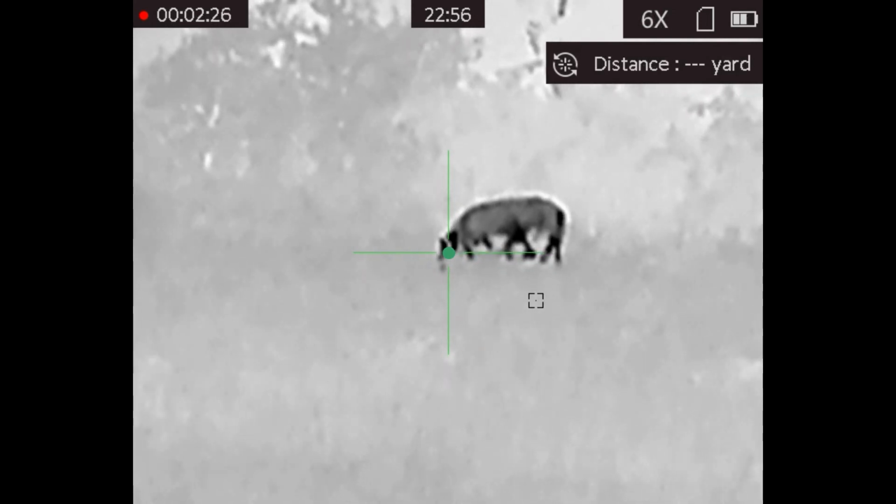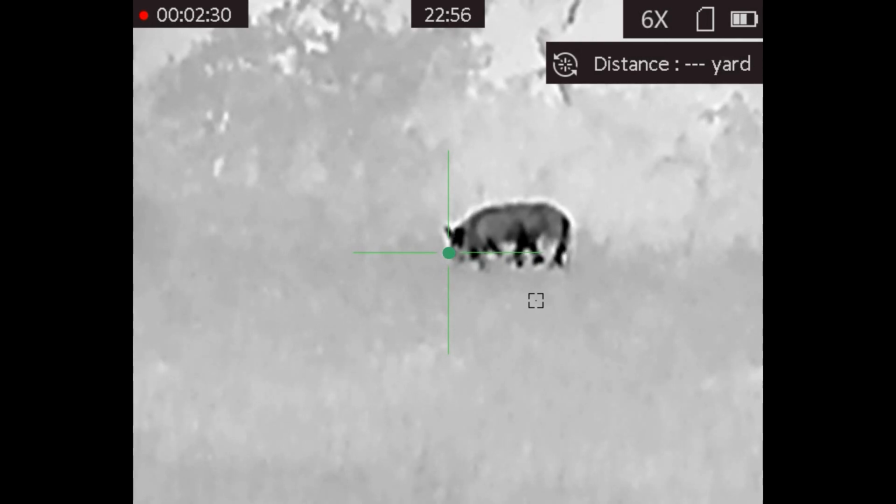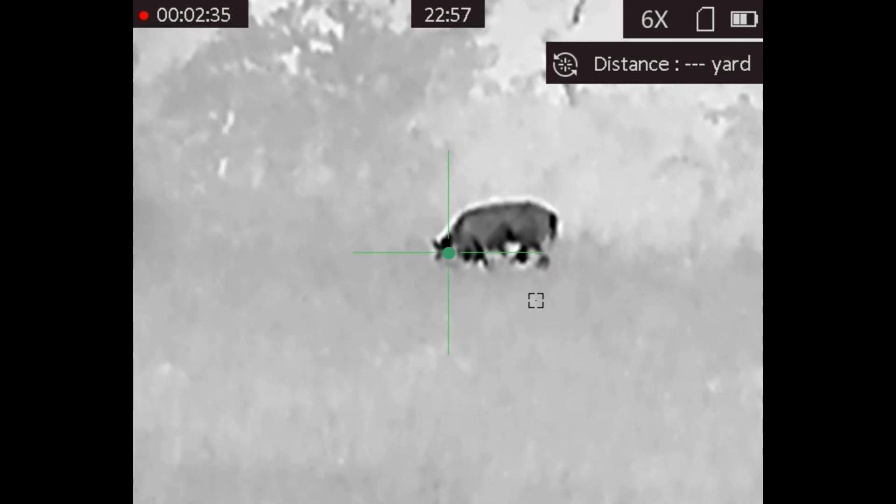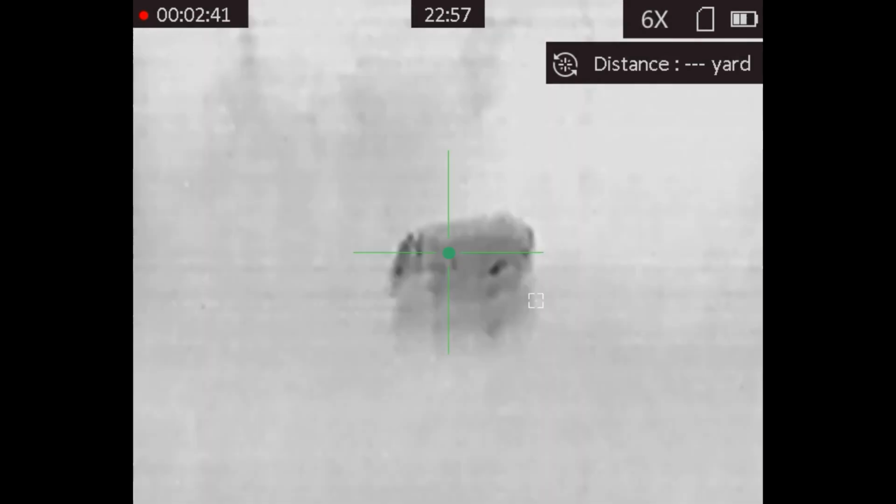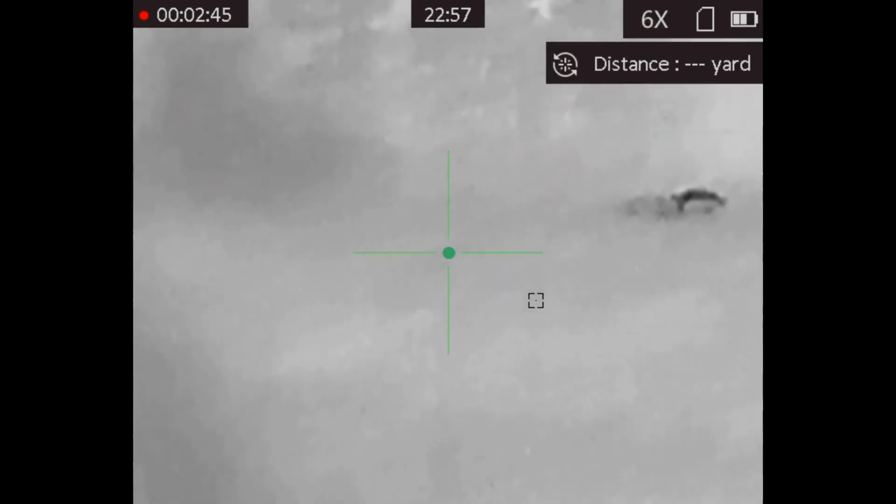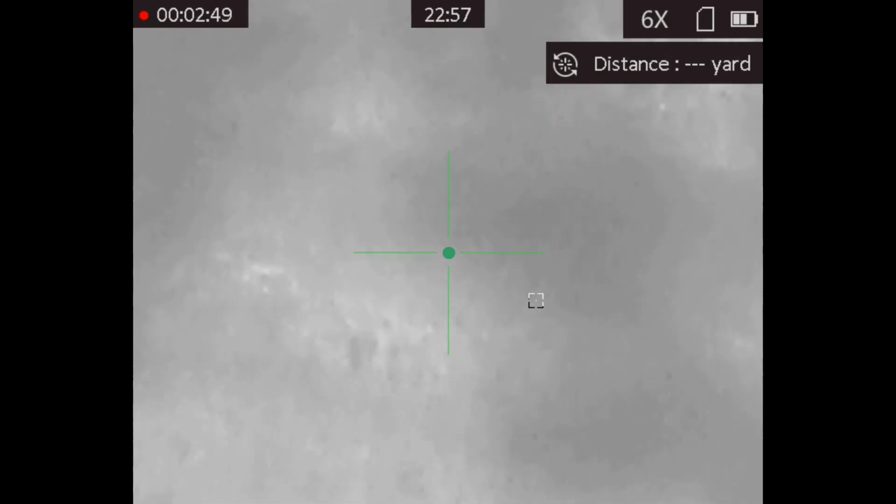Alright, he's getting zoomed in. And we are just waiting for my hog's butt to turn in a different direction so that I'll have a nice broadside shot. And I'm telling Ben I'm ready. I'm going to do the countdown. 3, 2, 1. Pew! Both pigs go down. Ben says the curly shuffle. Mine's off to the left doing the curly shuffle right over here.